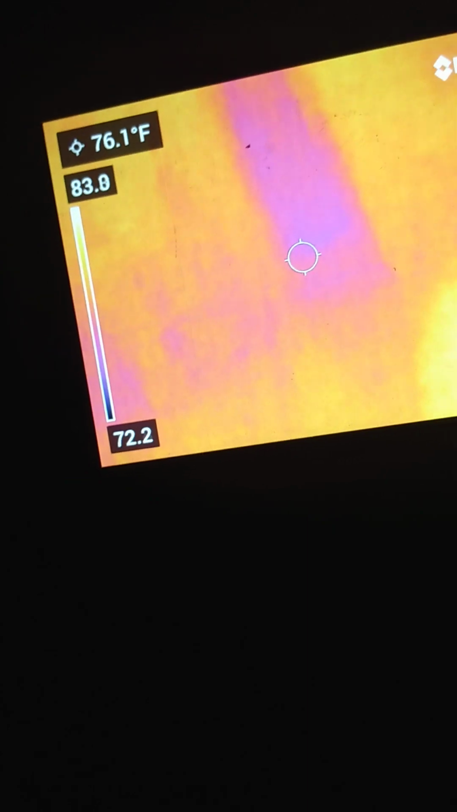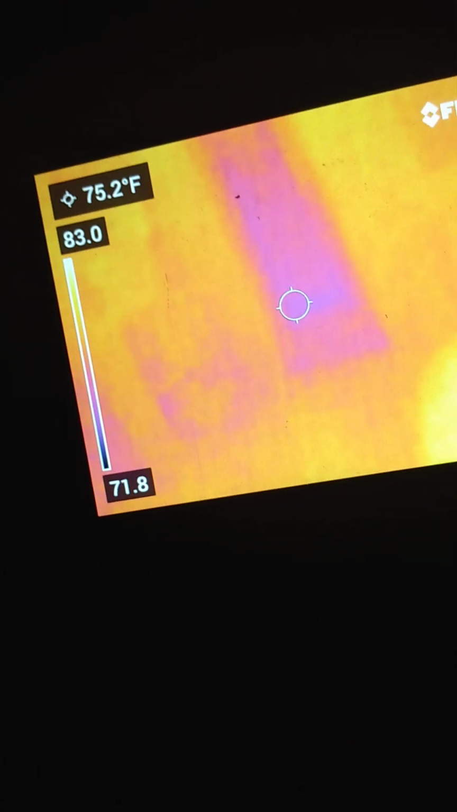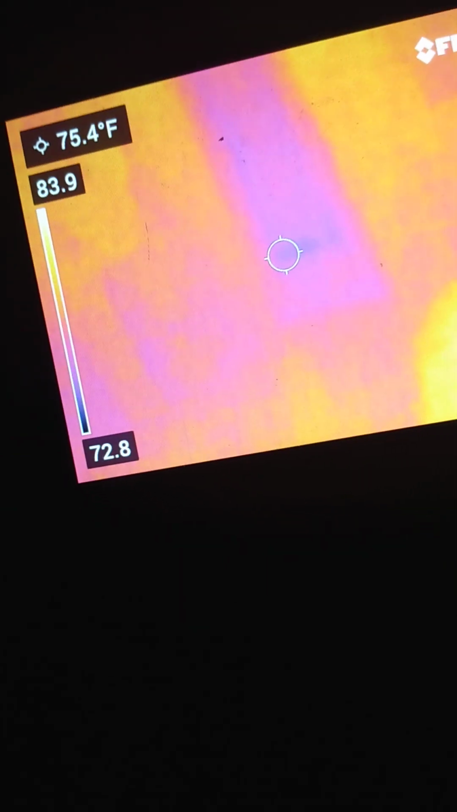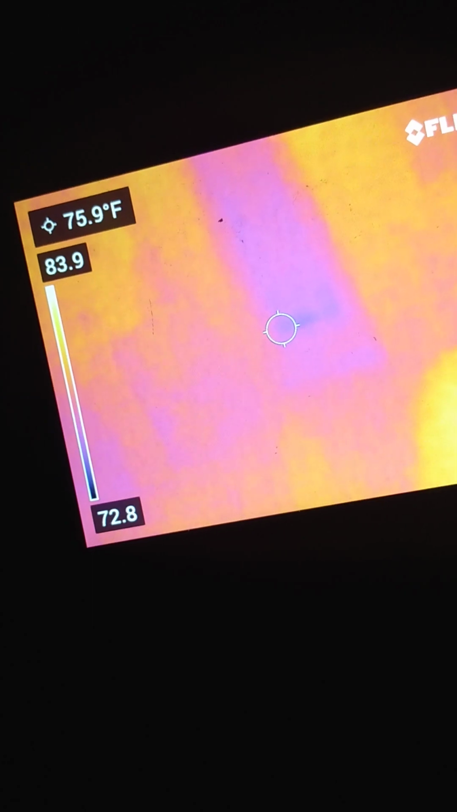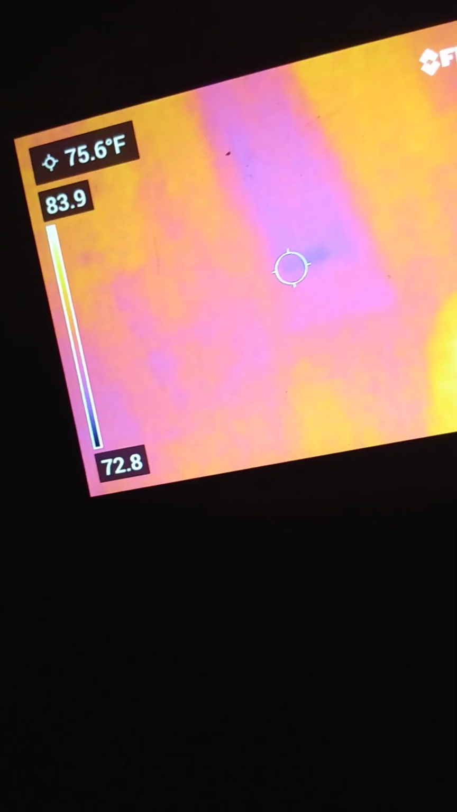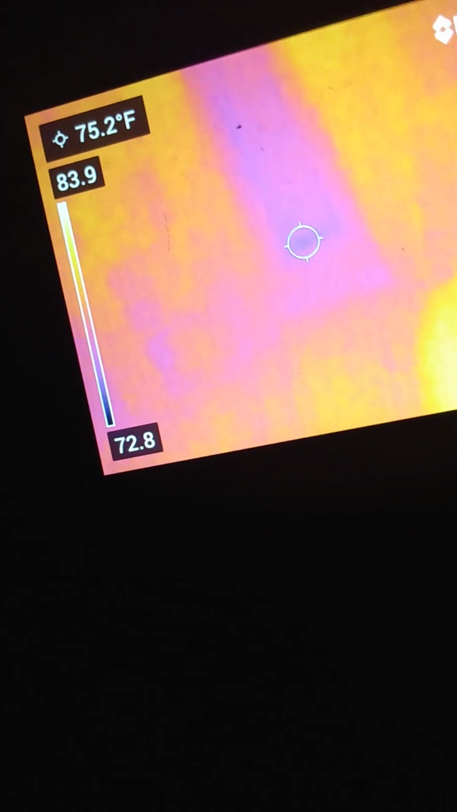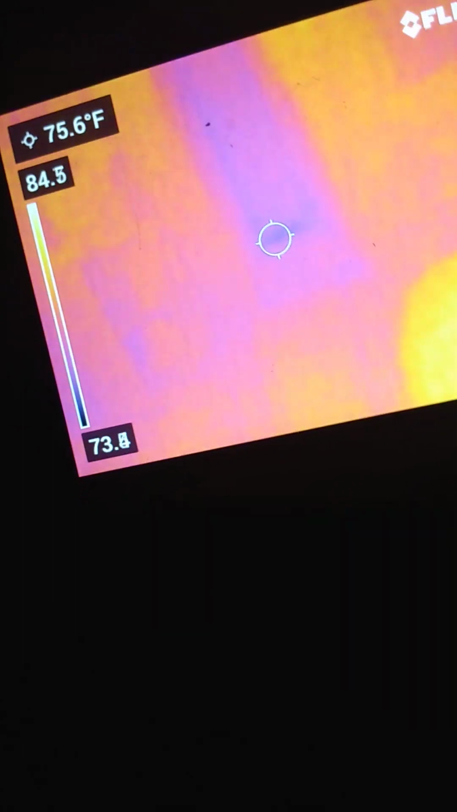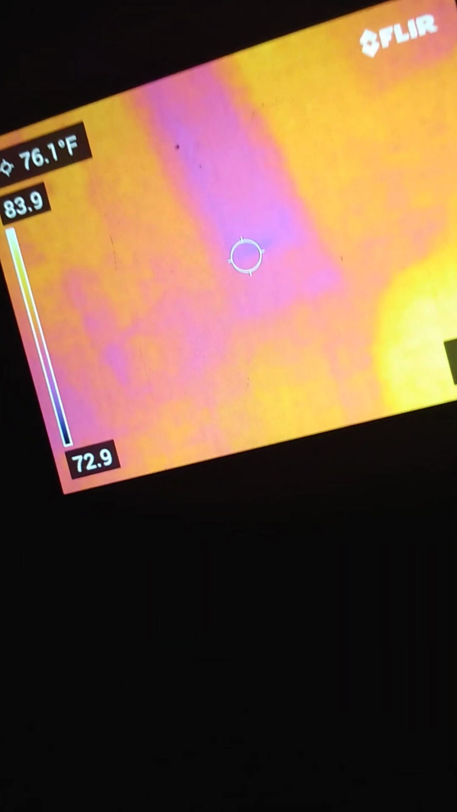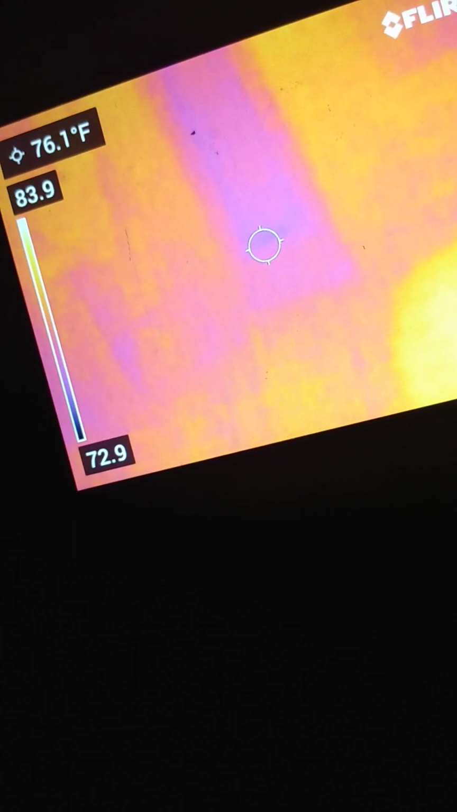And the only cold area I've seen is the lower part of the glass part of the door near the northeast corner. It's actually on the east wall. Right now the circle is on the blue area or dark purple area with the pink door in the background, and it's about 76.3 degrees Fahrenheit.